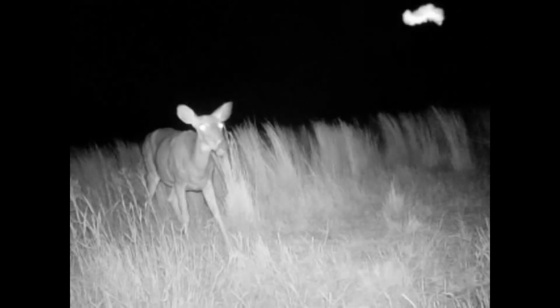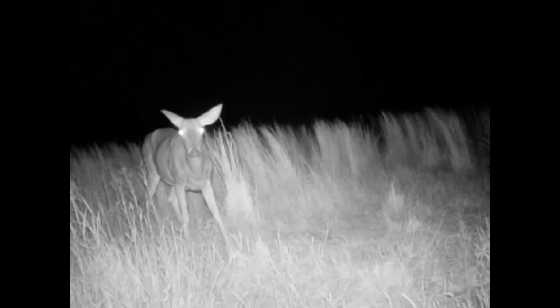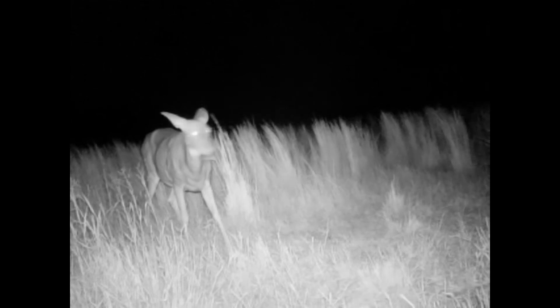You can see here's a doe with the ears gone. She finally came back after a week. She's been gone for about 12 days. She finally came back. Hopefully she'll stick around. You notice her fawn has gone off of her, so she dropped her fawn off somewhere.